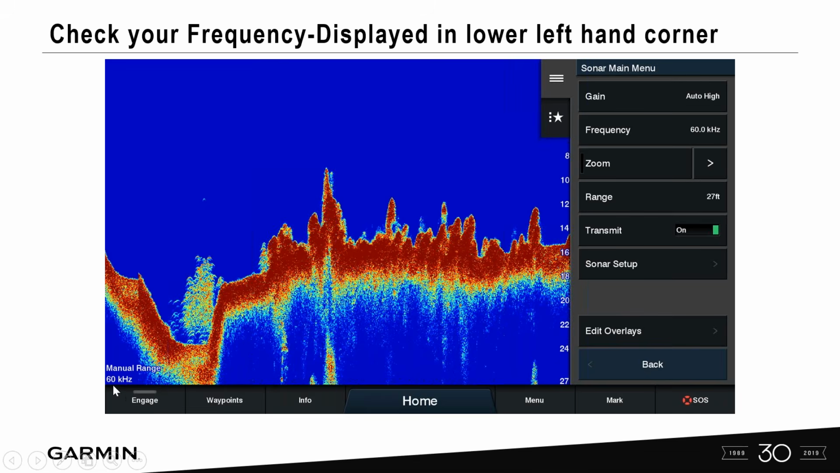So very important. Make sure you're running the proper frequency for the depth that you're fishing in, and auto modes are really a good baseline to start out with if you're brand new in fishing.